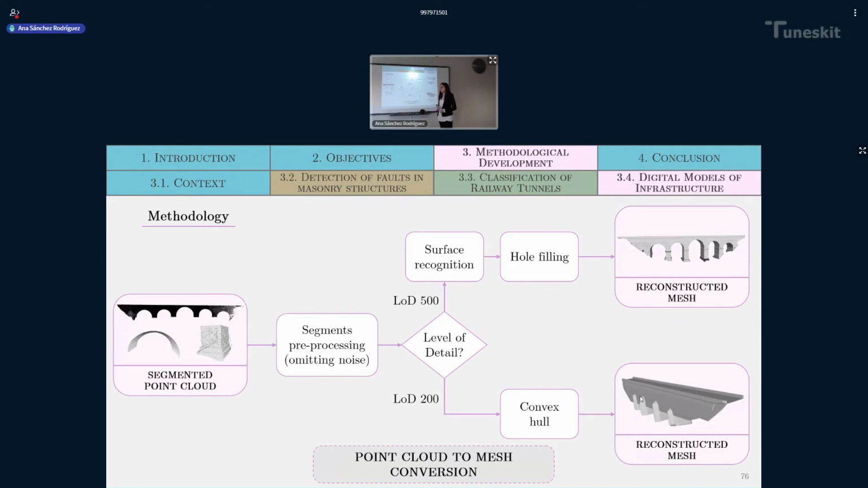For the case of level of detail 500, what we did was perform a surface recognition of the point cloud, and then perform a hole filling or gap filling in case there were any gaps or holes inside the mesh. And for the case of the lowest level of detail, LOD 200, our simplest procedure was followed. Only the convex hull was applied in order to obtain the reconstructed mesh.